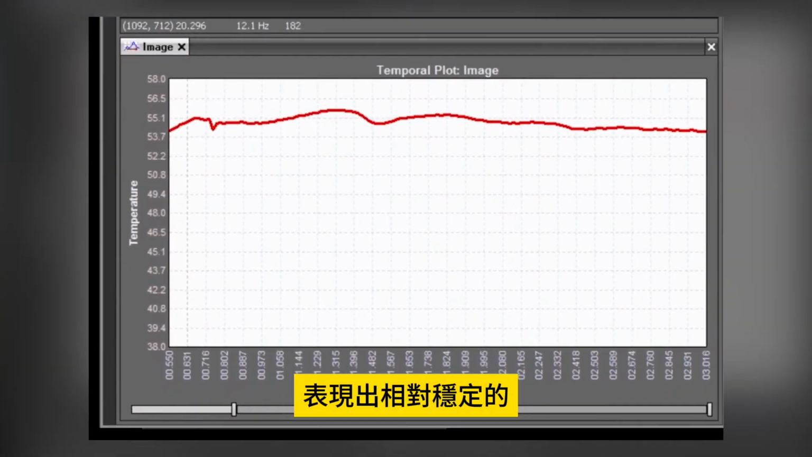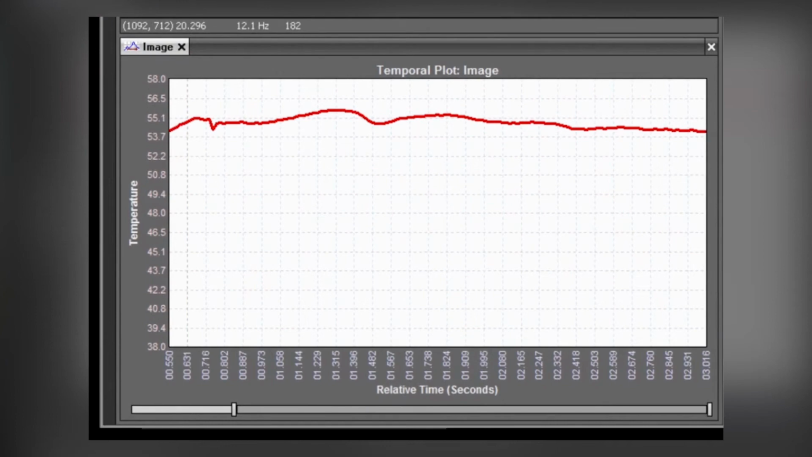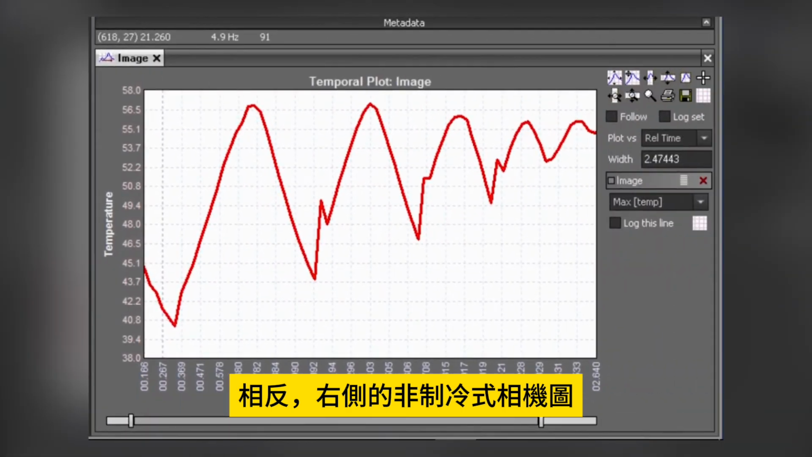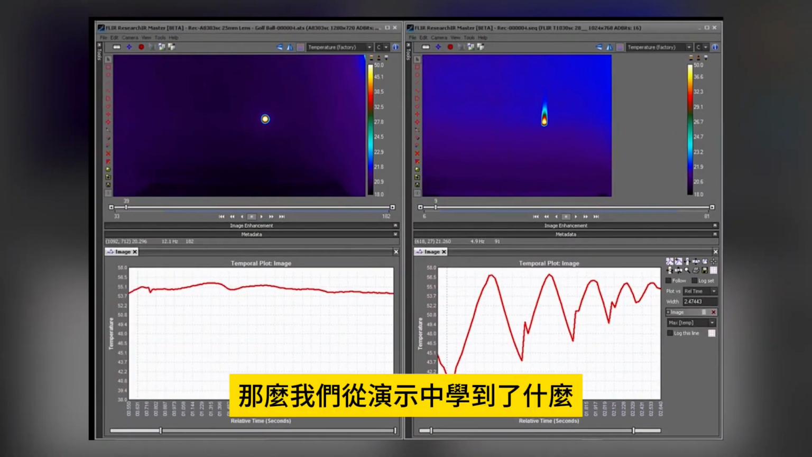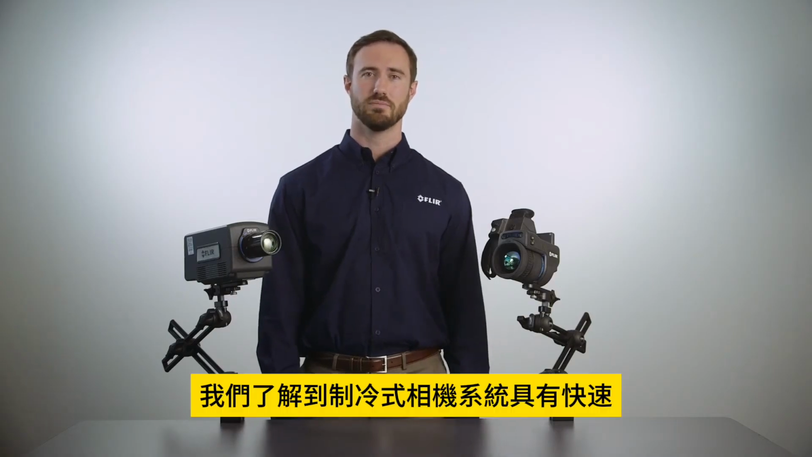The cooled camera plot on the left shows a relatively steady maximum temperature with only a 1 degree delta measurement. This is reality. Conversely, the uncooled camera plot on the right shows considerable variance in the maximum temperature with a 7 degree delta measurement. This result suggests the golf ball is cooling down and reheating. This is not reality. So what did we learn from our demonstration?